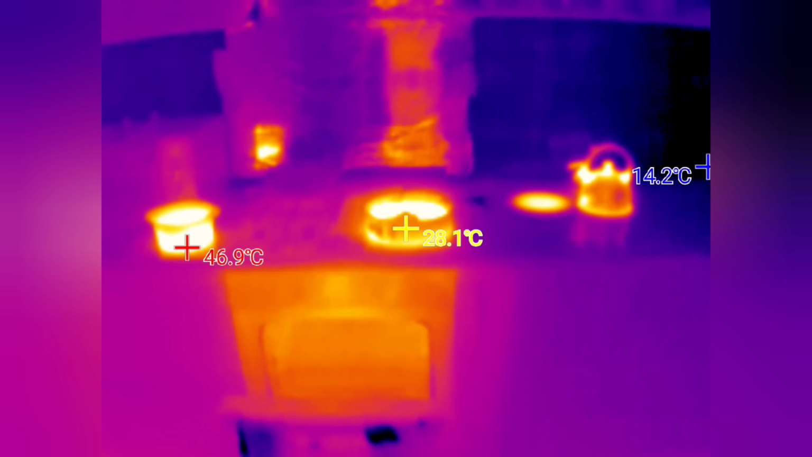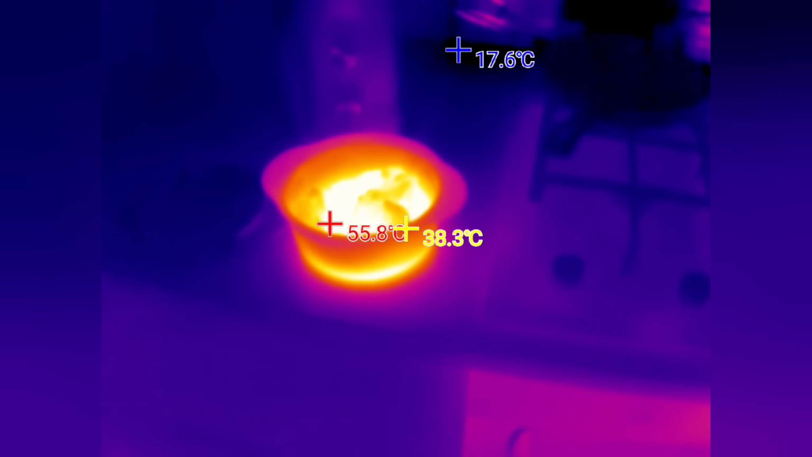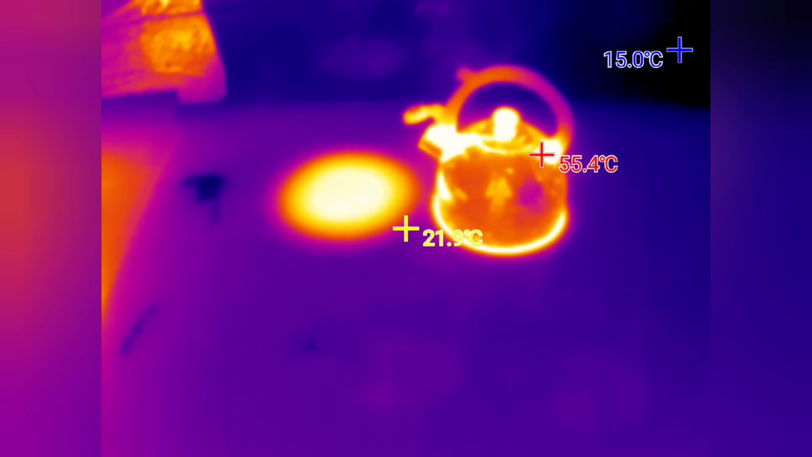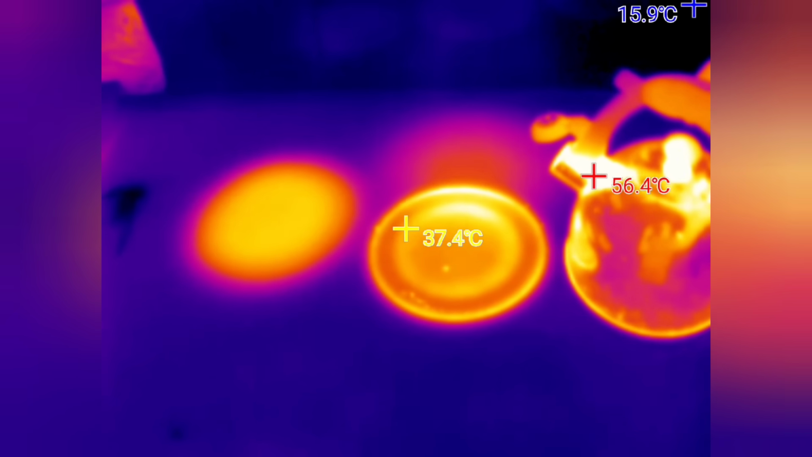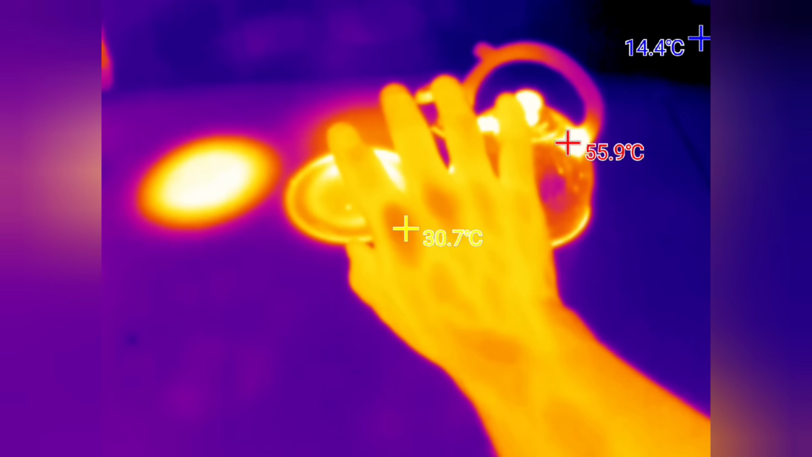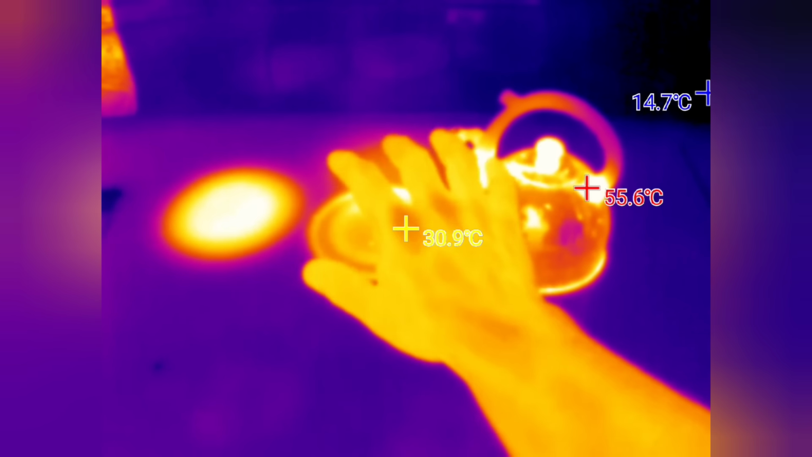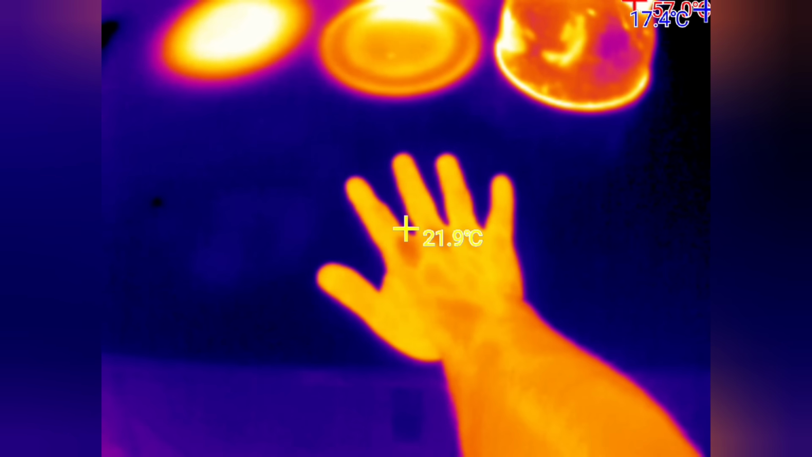So now we're moving to the kitchen. Here, my wife has roasted some meat in the oven. This is some kind of pie. And this is the kettle. Here's my hand. You can see what kind of thermal trace the surface leaves. You can even see the veins on my hand. The traces remain.